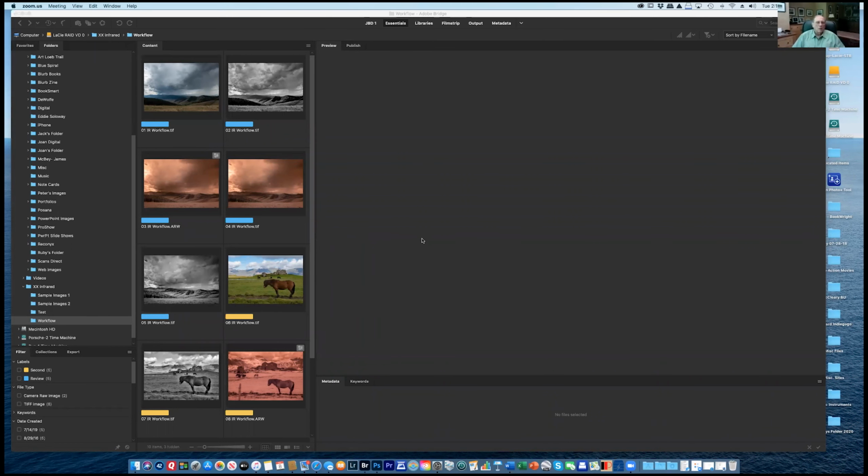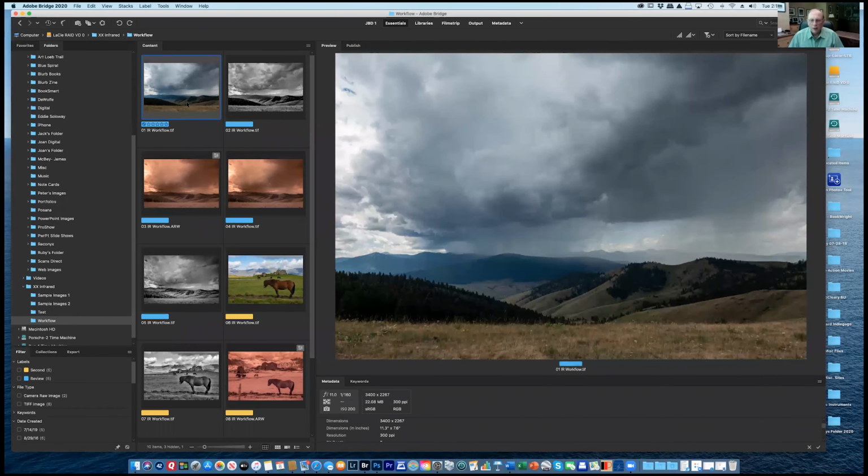Okay, so this is your deal. I'm going to let you go through and explain what you're doing. Okay. First of all, I'm going to show you this picture right here. And this is with the RX 106. So I've got both cameras. This is a scene in Montana last fall. I've got both cameras around my neck.